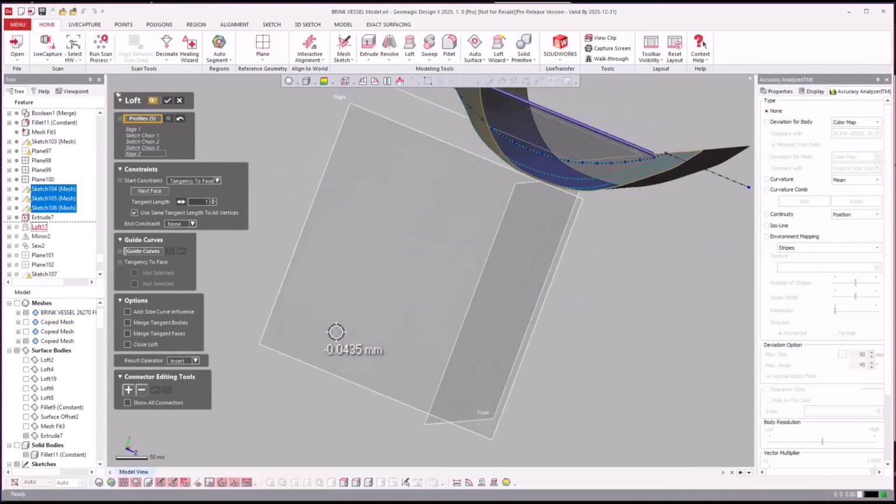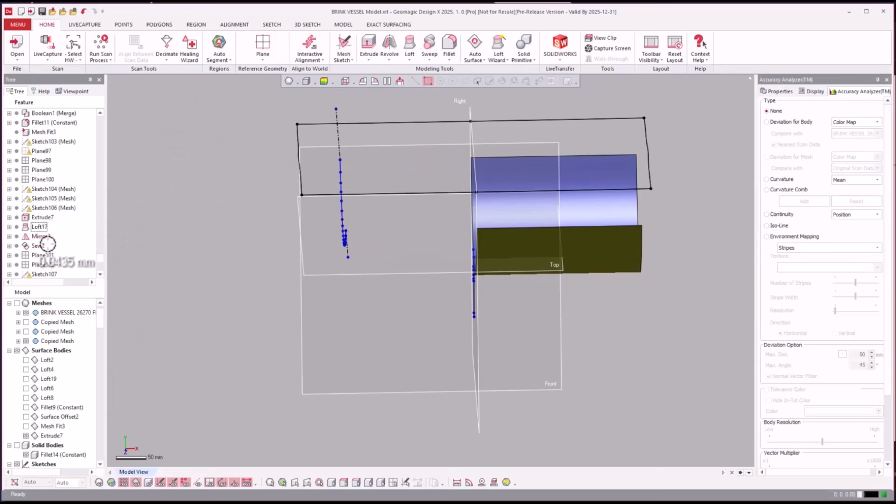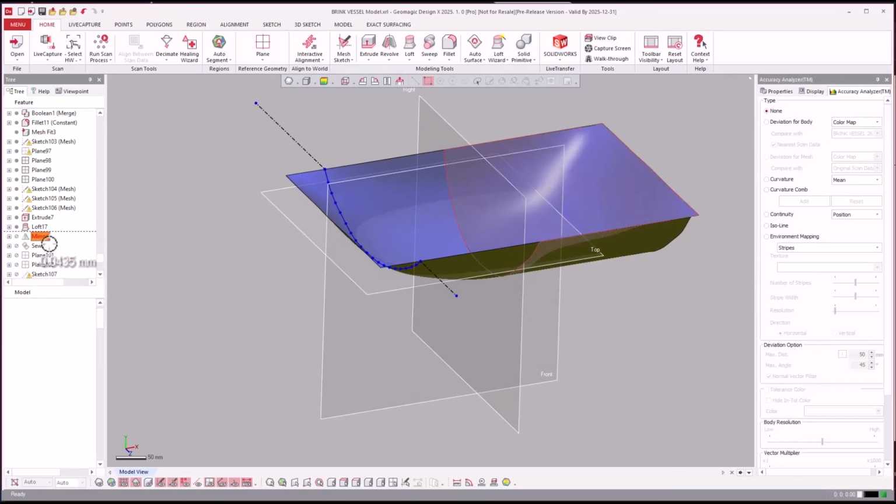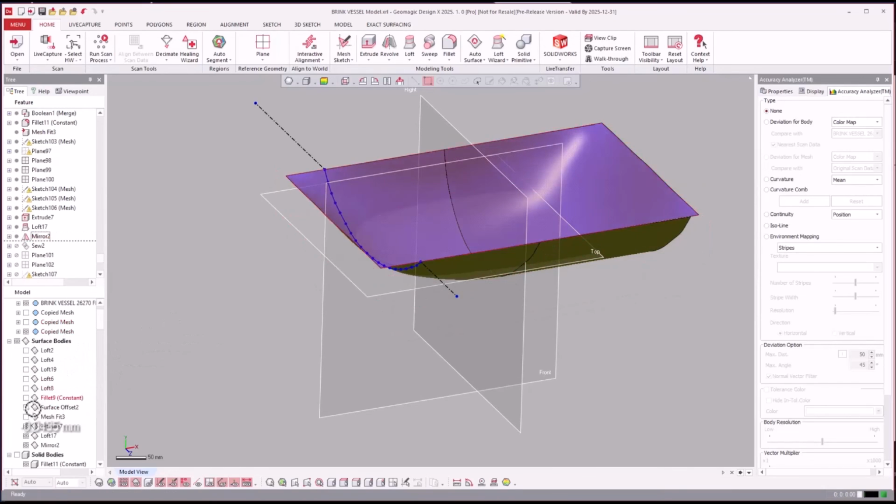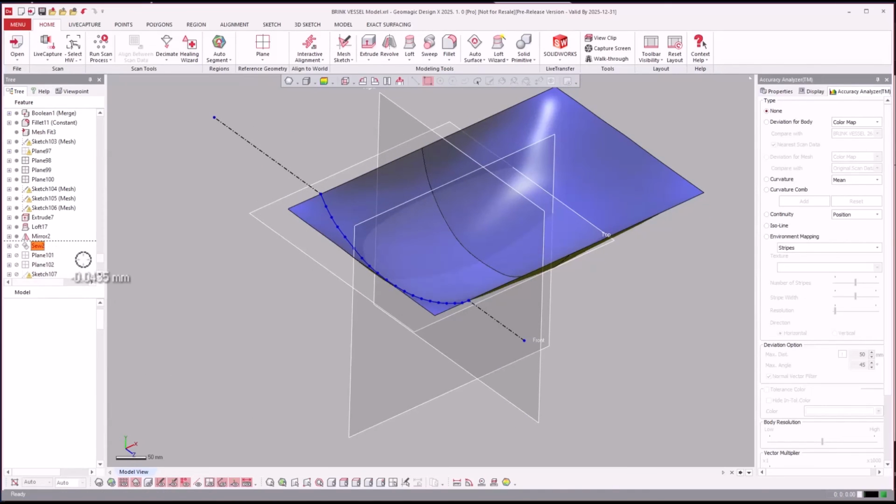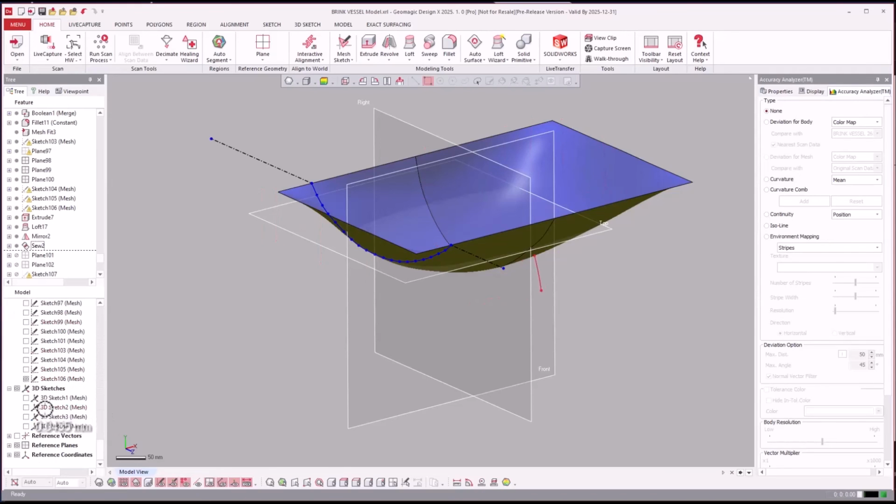See that? That way, this surface ends up on its edges forming a square. I'm not even going to use this. I'm just using it as a tool to create tangency, right? And then mirror that across. We'll just do that. We'll mirror it across. Hide this guy. Sew it together. And we can get rid of our sketches. We don't need to see those anymore.